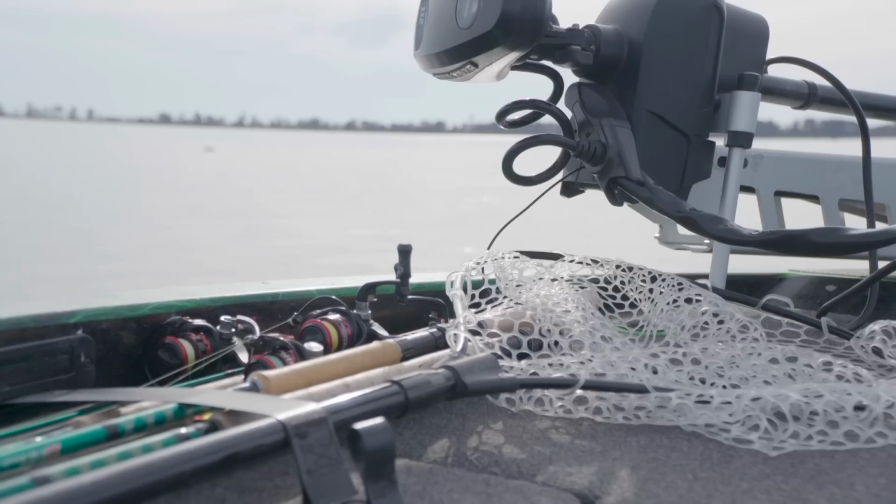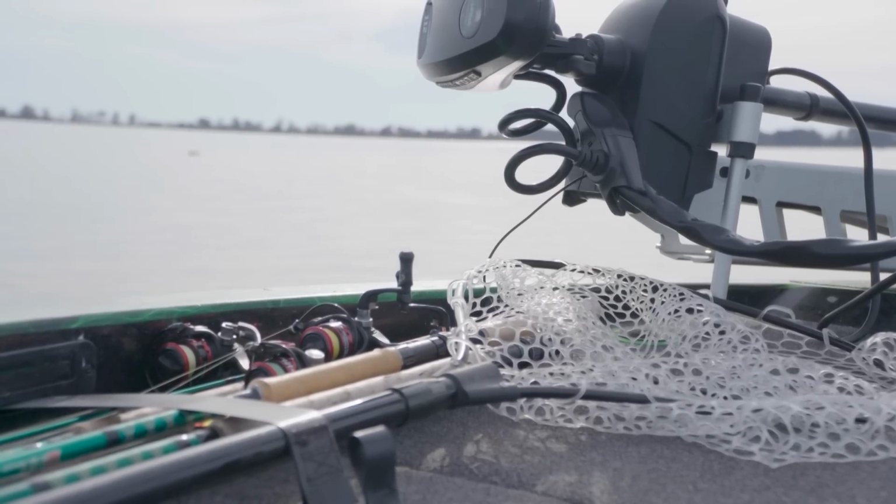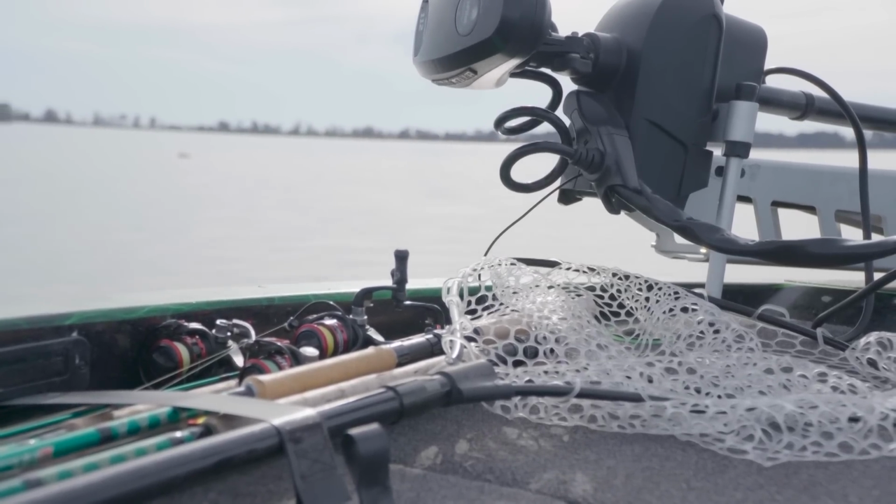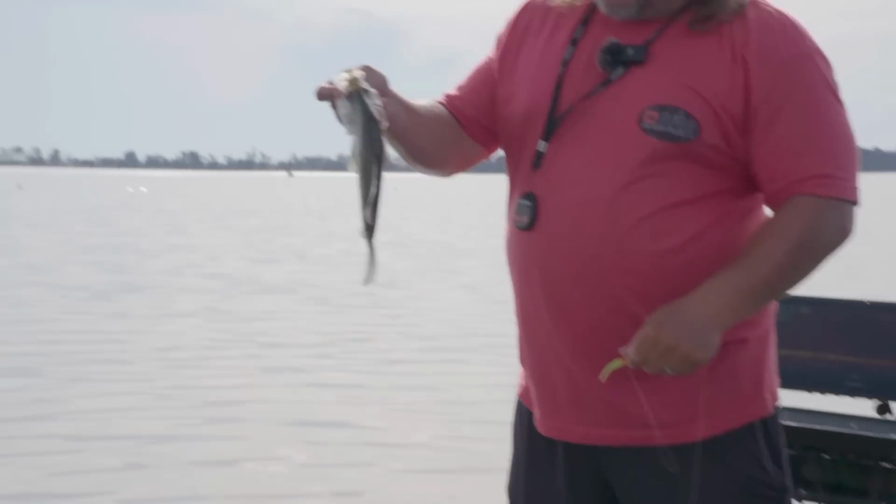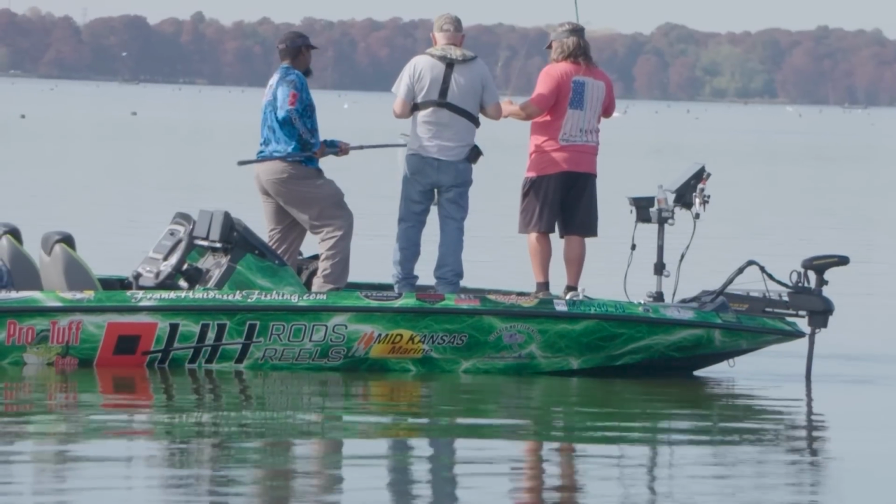My first time on the lake. My home lake is El Dorado Lake in El Dorado, Kansas. But I travel all over. Two weeks from now, I'll fish my 30th tournament this year in 11 months. So I've fished a wide variety of different lakes all throughout the season. This is my first time on this lake.